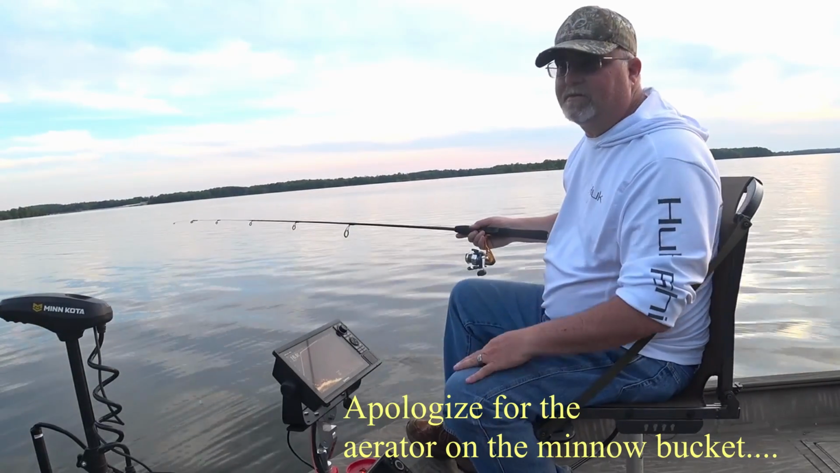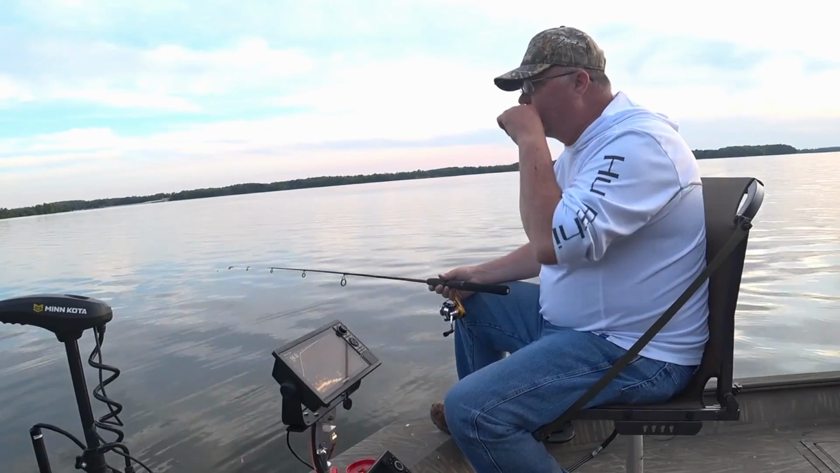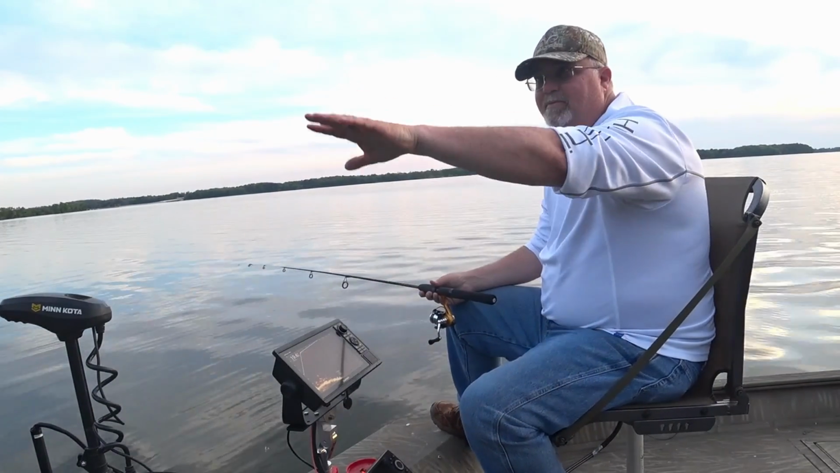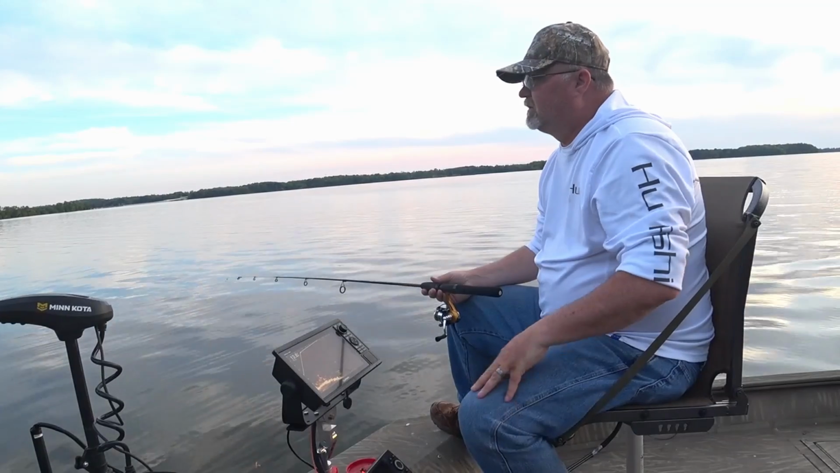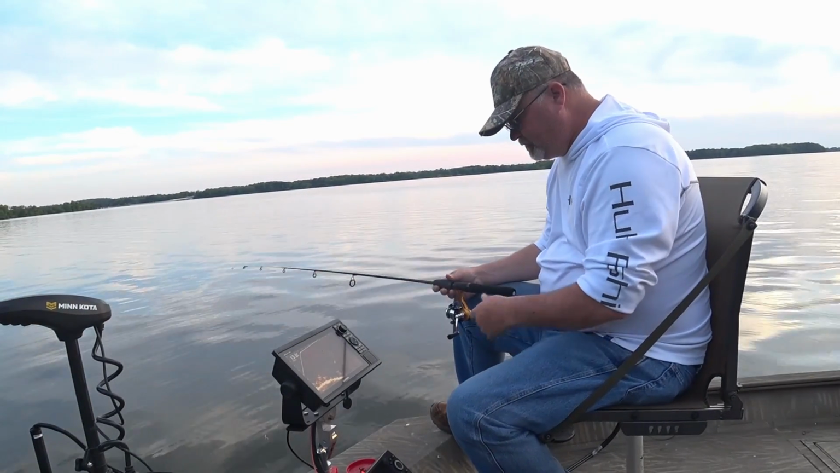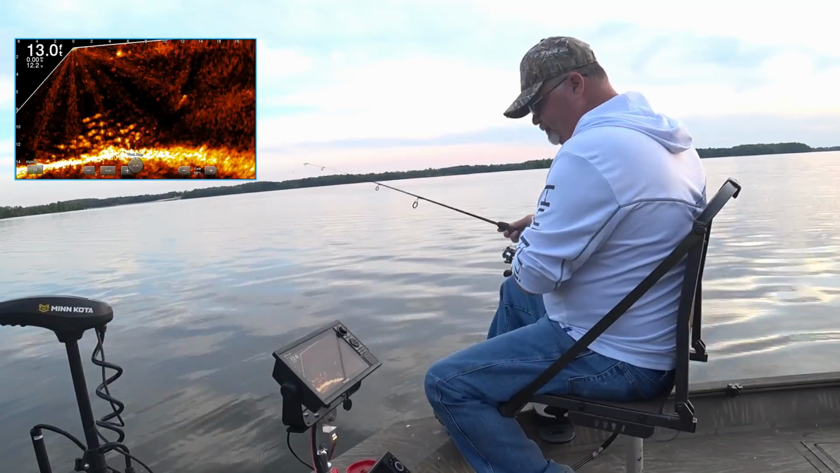Well, I had about an hour or two for some bluegill. I'm trying to see if the bluegill are starting to come up to the deeper points before they go back up into these coves. They normally stage the bigger bluegill. I got a bunch marked on Active Captain, but